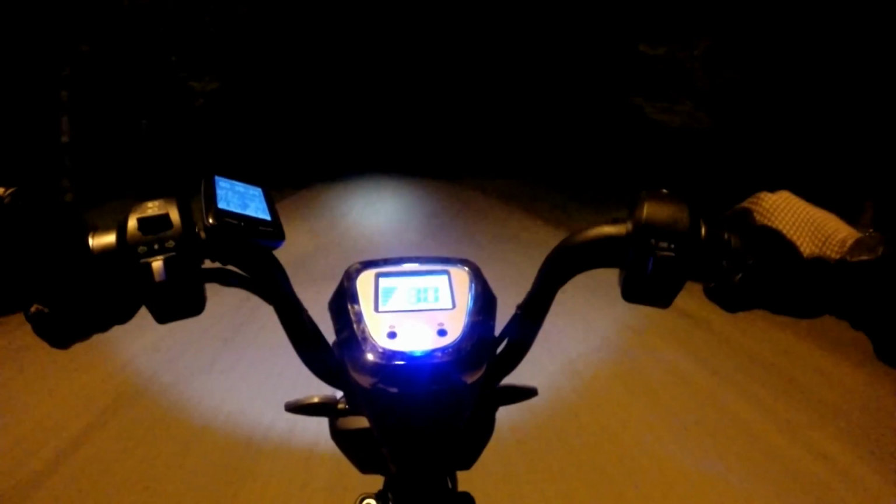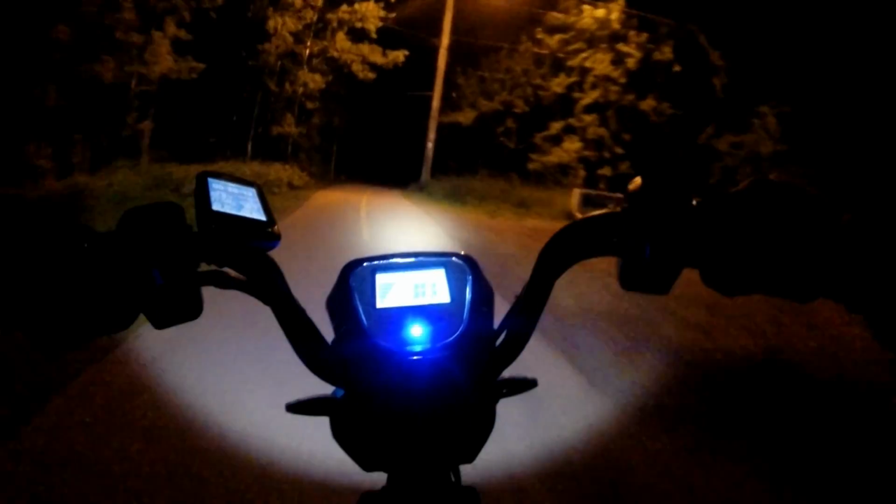Alright, so now we're going to go into some uphill unlit path. Initially there's a downhill drop in. The fun sweeping corner.